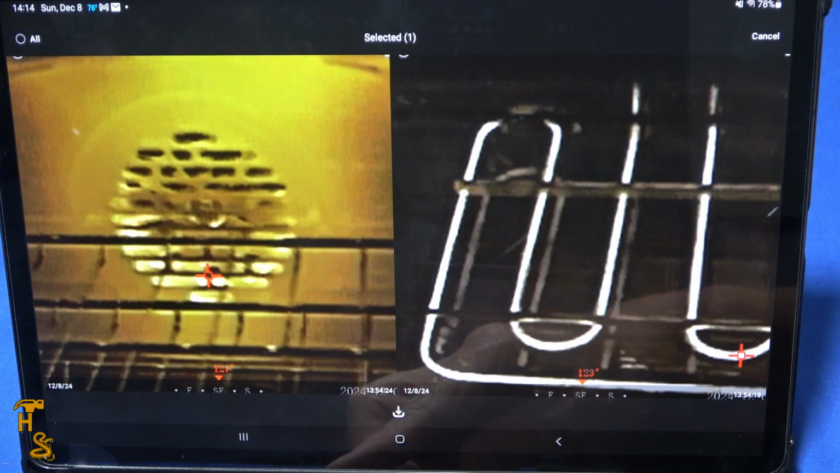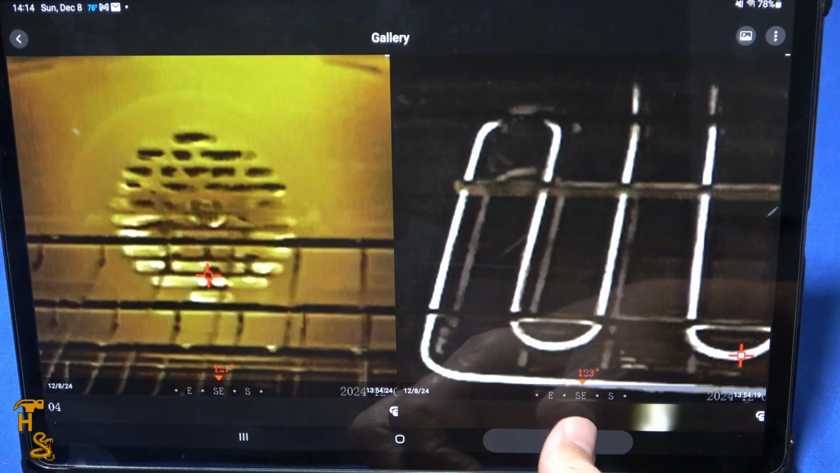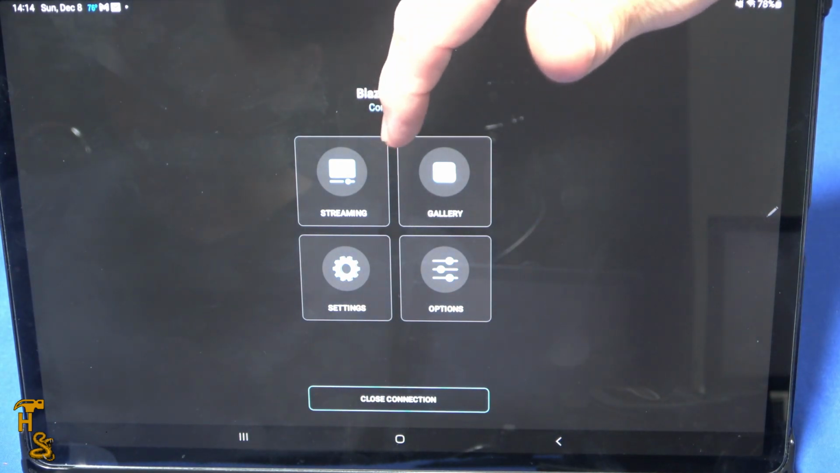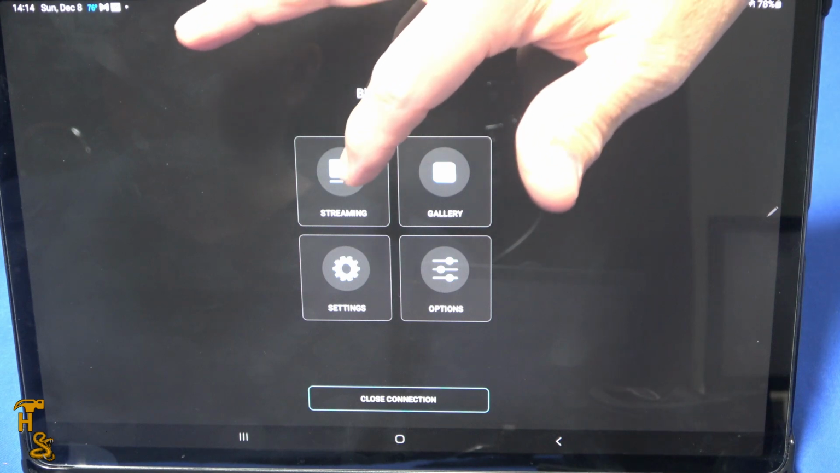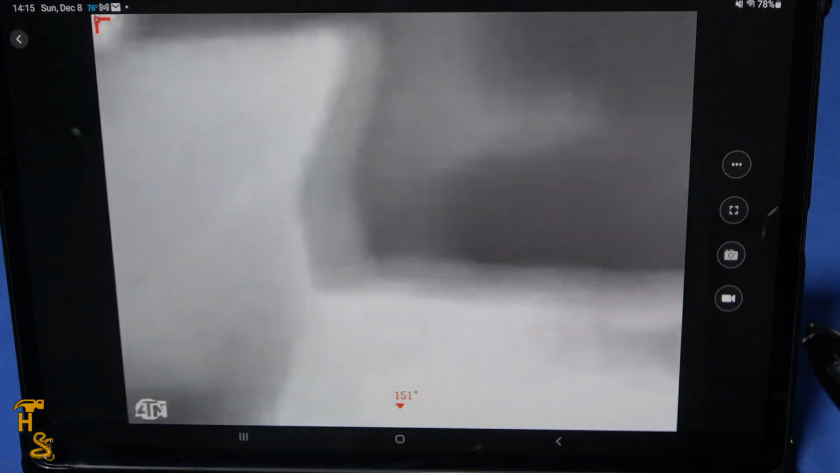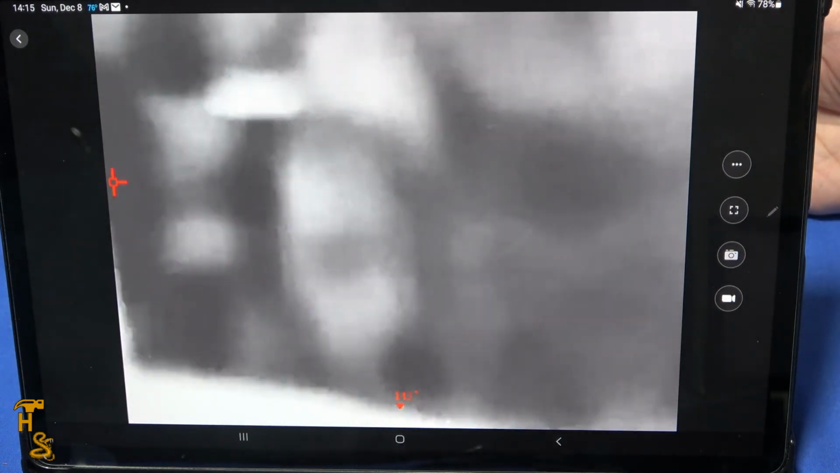Now, I'm going to try to operate this tablet. Say it's turned away from me. So your options are, you can go into the gallery, which is where I was, and you can go into streaming. And if I go into streaming, what I'm doing now is I'm getting a live view from the device. So I'm going to turn this thing around, and I'm going to point it at my hand. Zoom out a little bit.